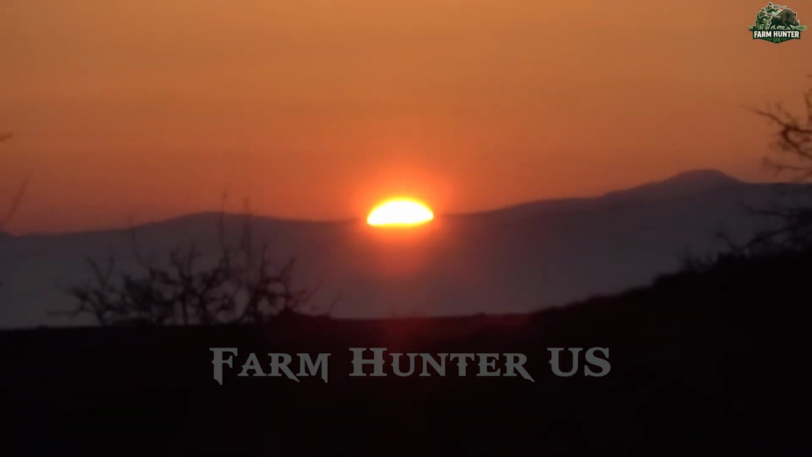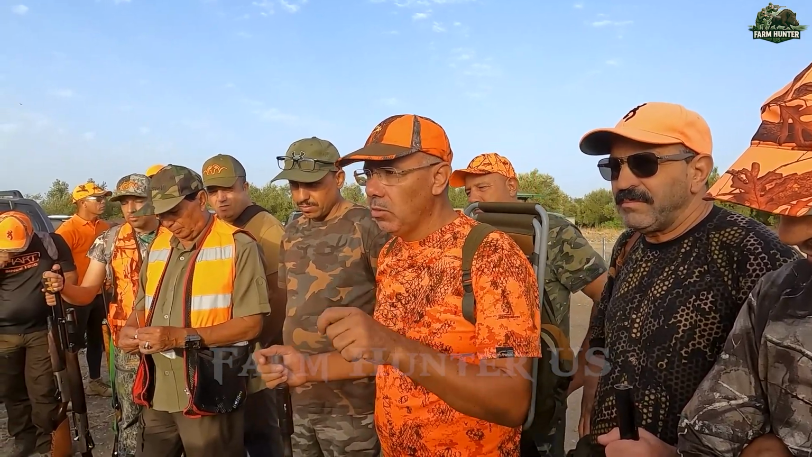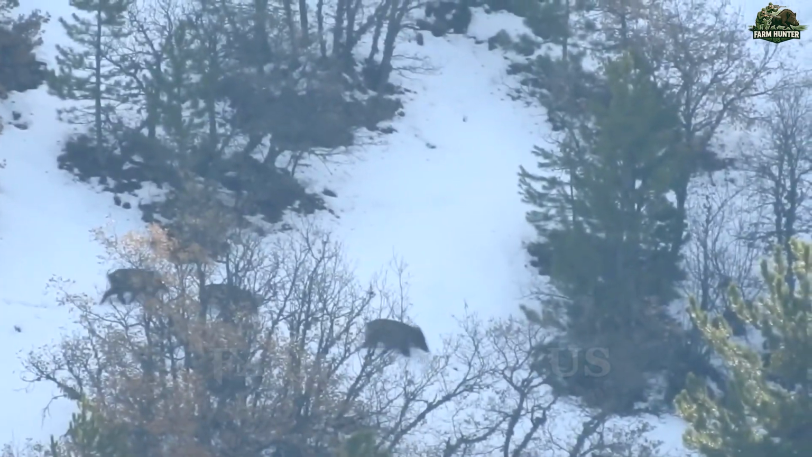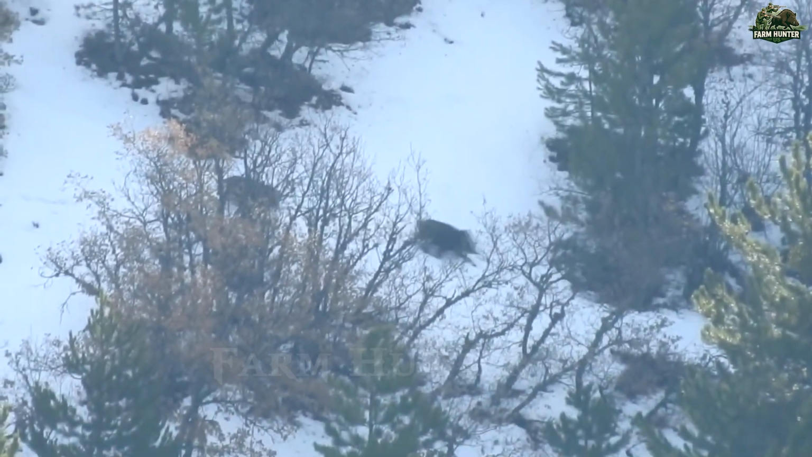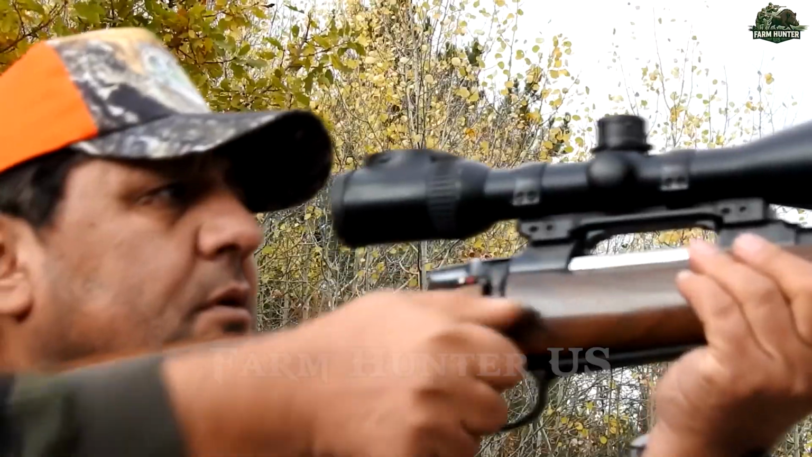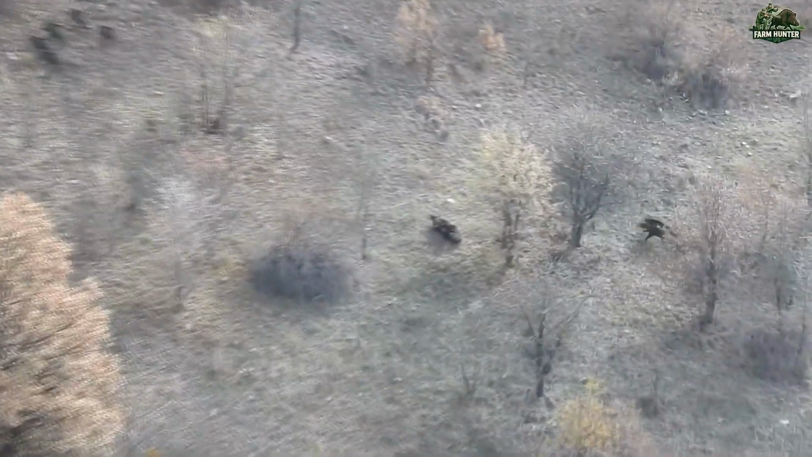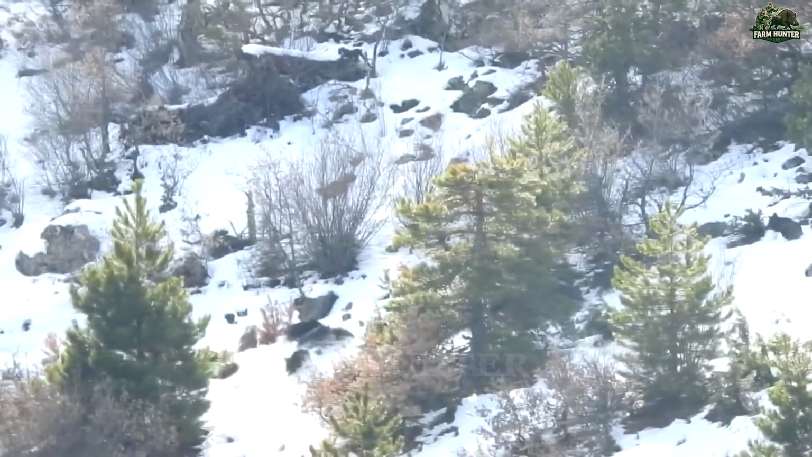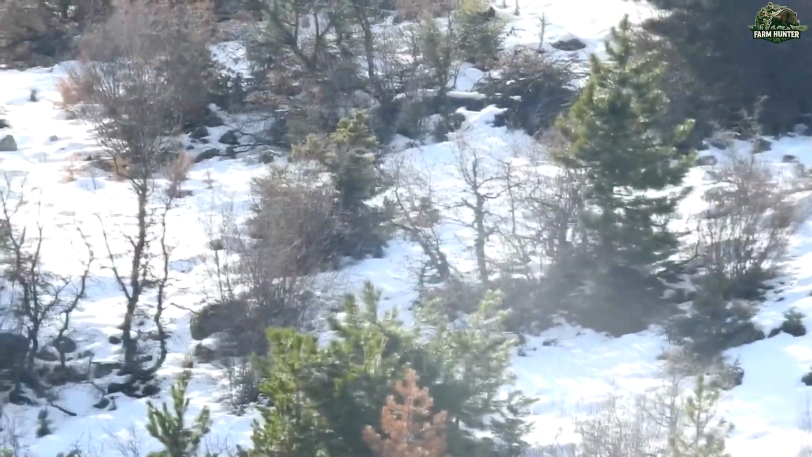As the sun shifted overhead, we regrouped and launched our afternoon push near the farms. Fortune favored us. An entire herd unknowingly stumbled into our ambush. The first volley of gunfire rang out, and a large boar dropped on the spot. The survivors bolted, but we knew they'd return. They always do.